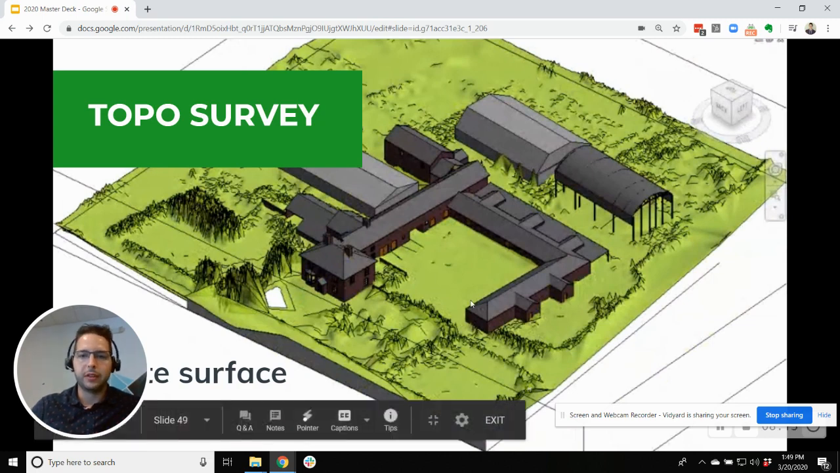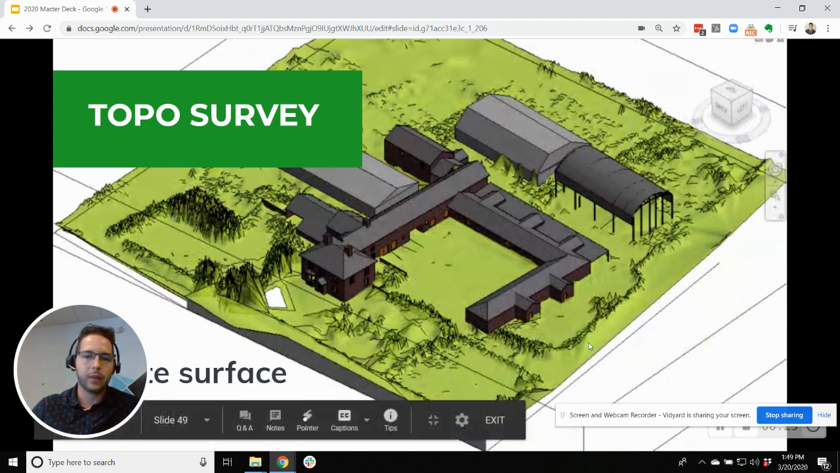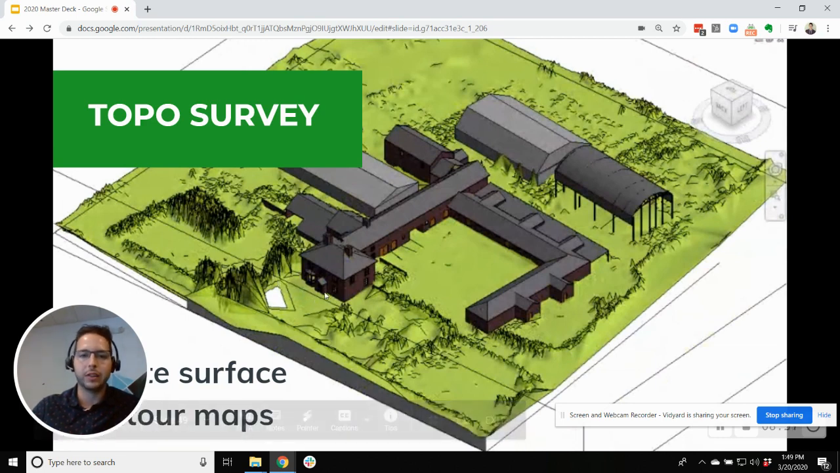So in this example, you can see in Revit, they created this building model, but then they also were able to use the point cloud data to create a low quality, but still a quality surface map for you to be able to see what are the elevations of the surrounding area.